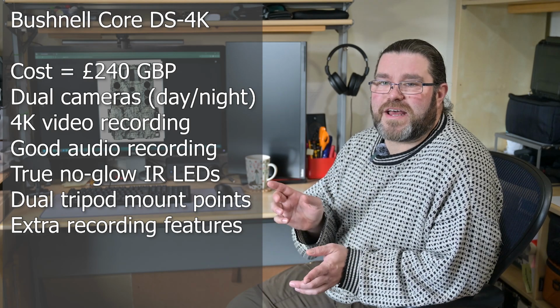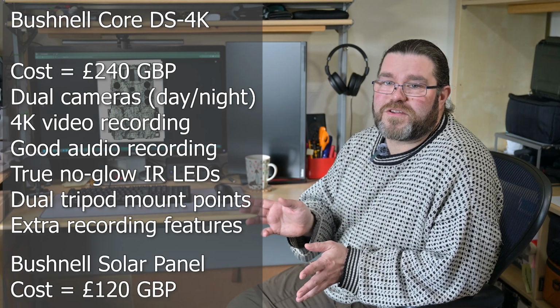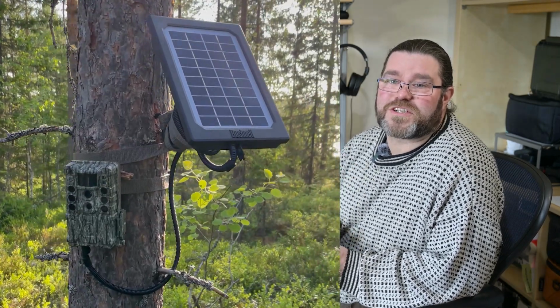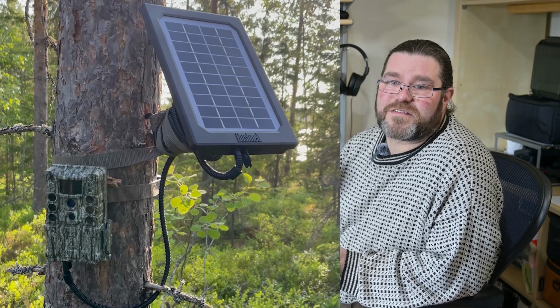But Bushnell sell a separate solar panel that you can put on it, so I got one of those as well. And in fact, that camera is now in the same location in Finland as the CY95 was the year before. So that will also be sitting out there for one whole year, hopefully getting me even more fabulous footage to look through when I next get to collect it. It might be that those cameras are out in the field for a little bit longer.